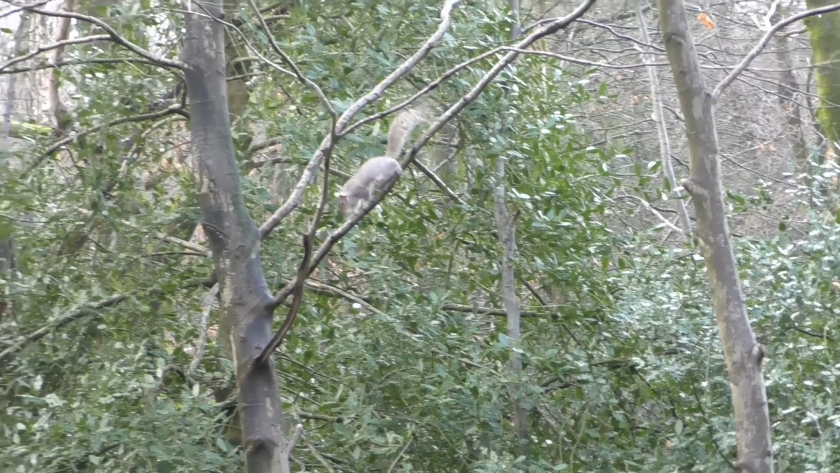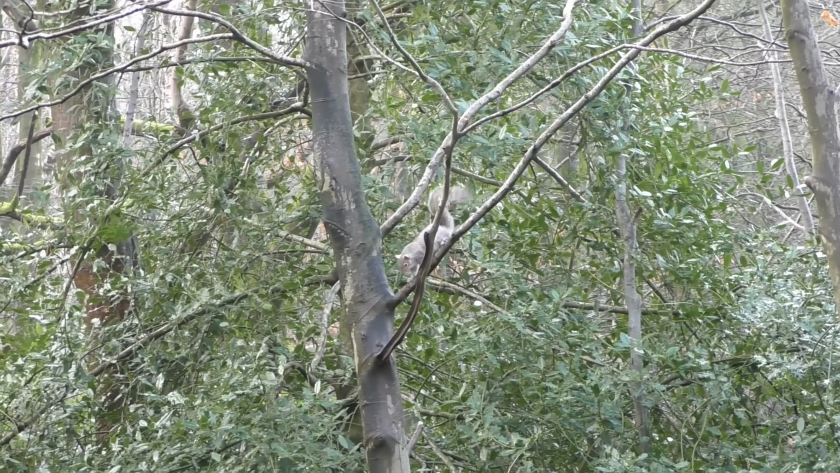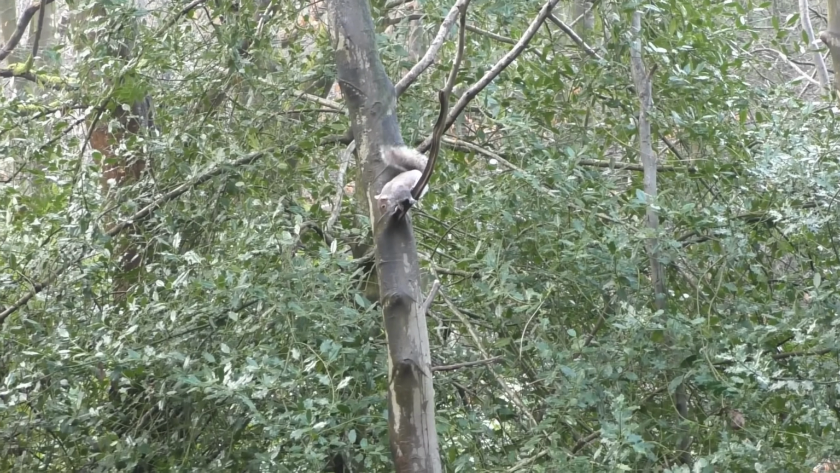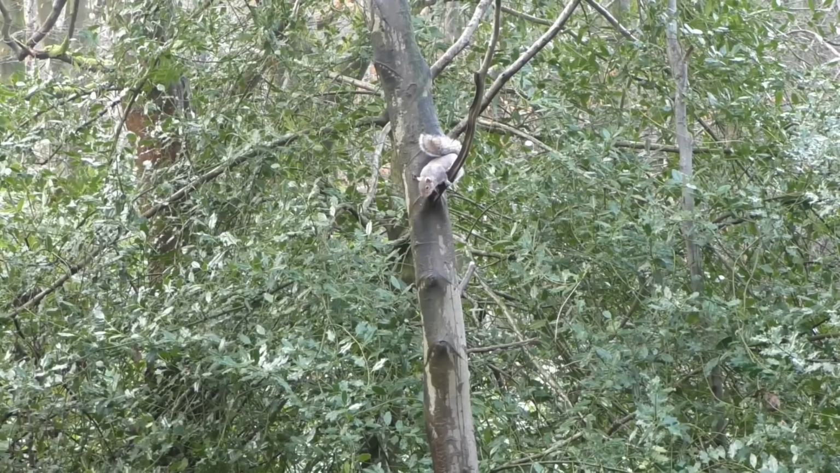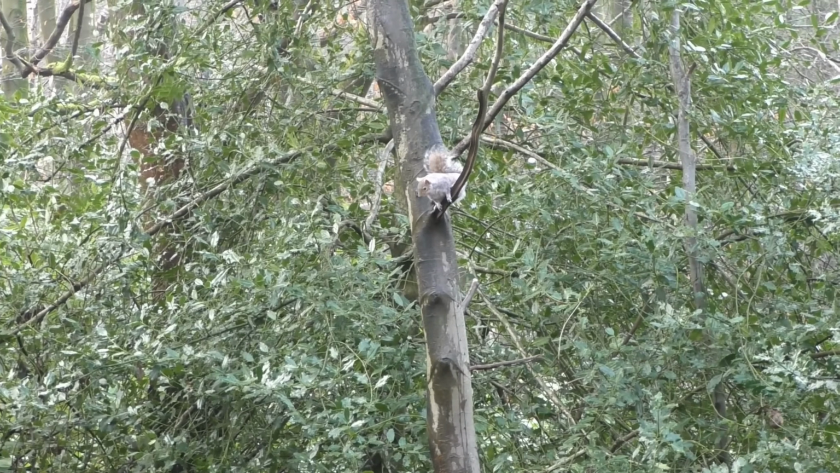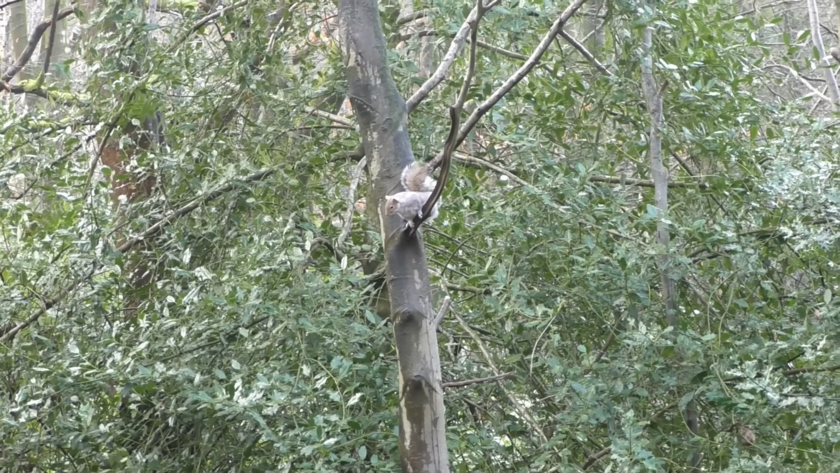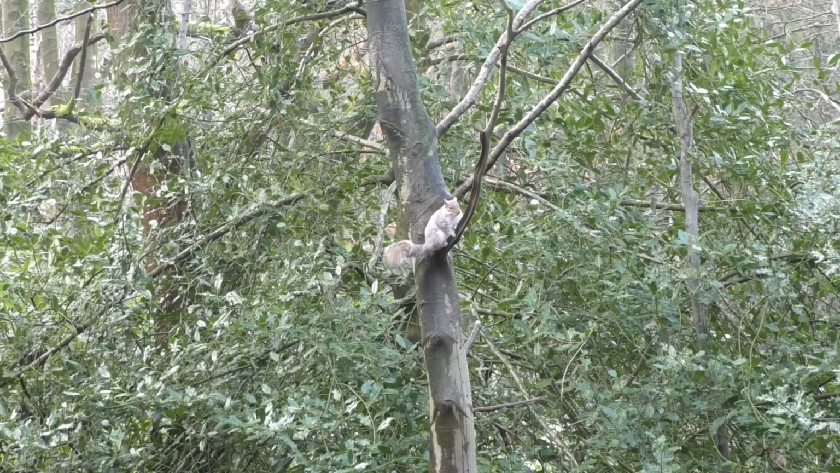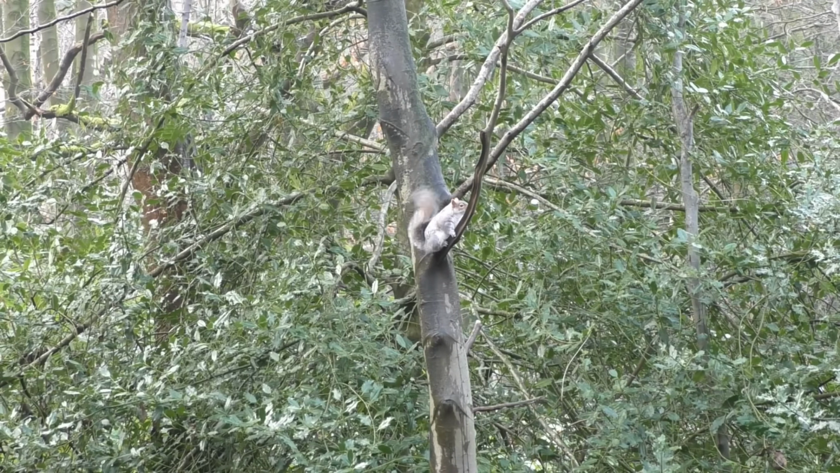Every squirrel so far has actually appeared from my right on the ground. No squirrel has come from the tree. This one appeared to my right hand side. It's then used the branches to get across to the tree with the feeder on it, so now it's just sat above my feeder. It is a little bit agitated, but to make things worse,